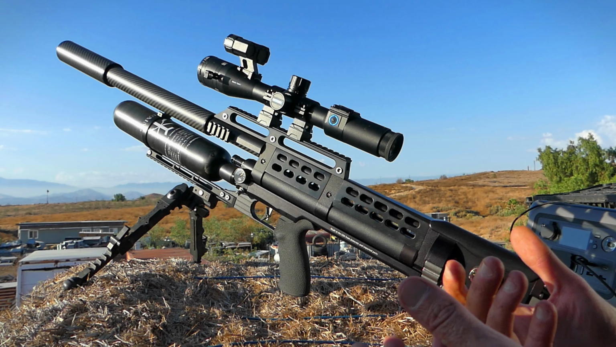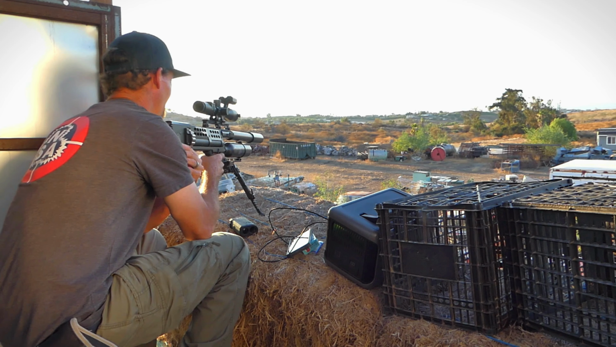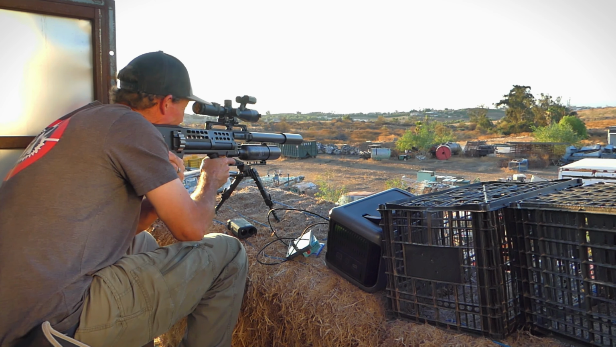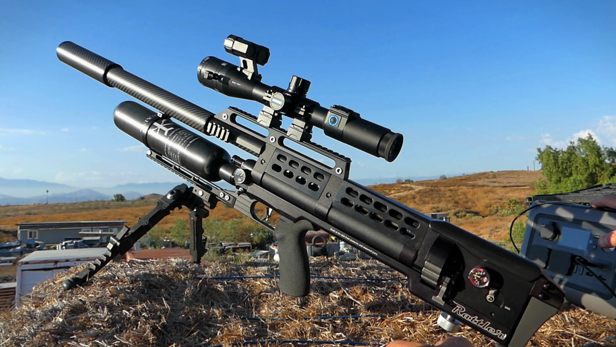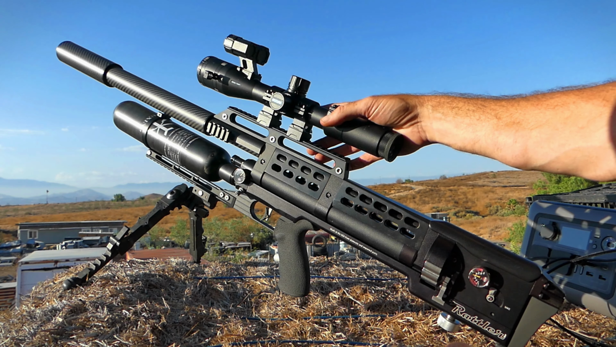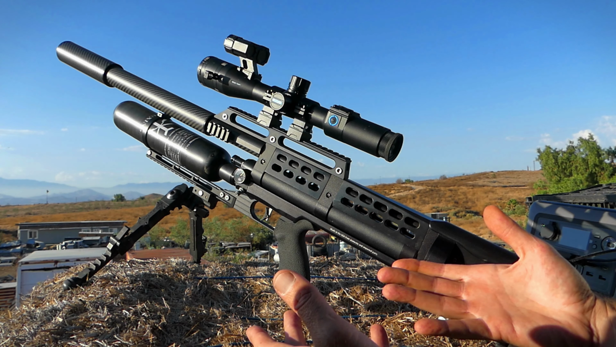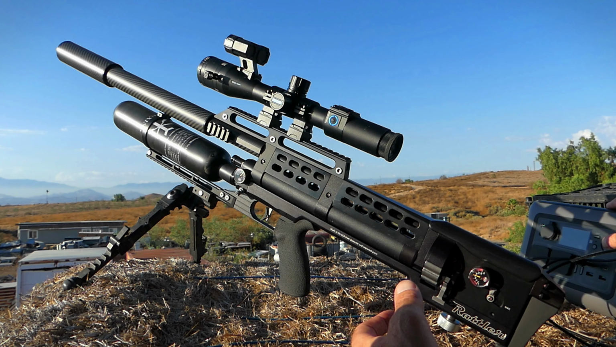So whenever I set up in a stand, I usually try to get comfortable right away, figure out where my bipod needs to be, look around, shoulder the gun, and make sure everything is comfortably set up. And I've got my power bank off to the right here, so I'm able to just plug that into the PAR, and we're good to go pretty much all night if I want to with this 600 watt bank.